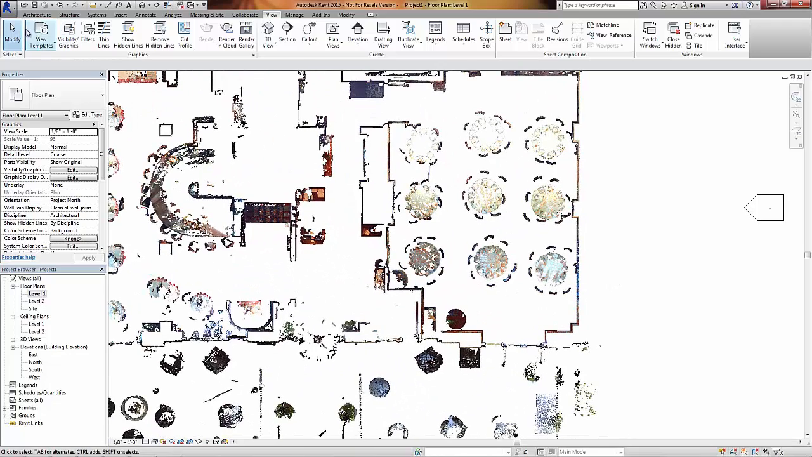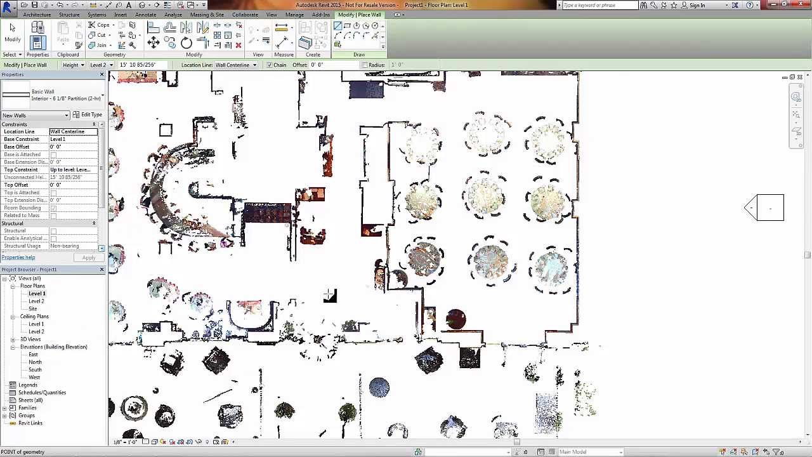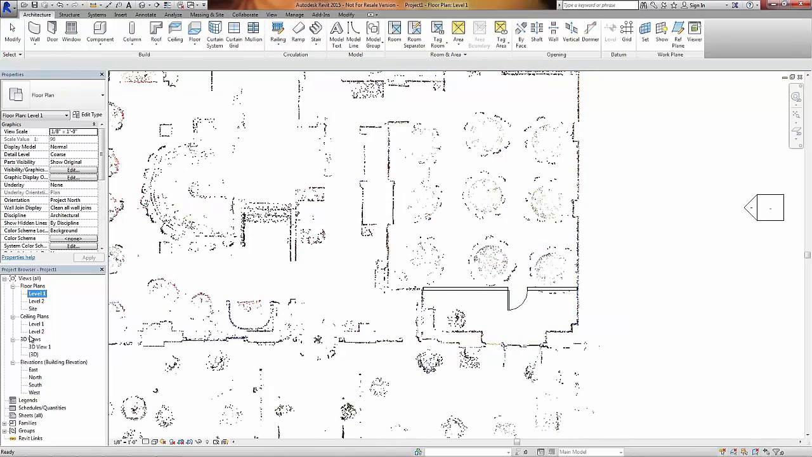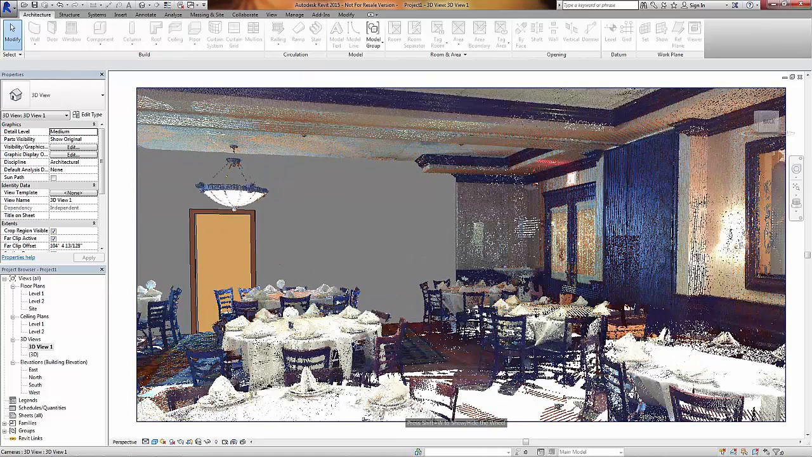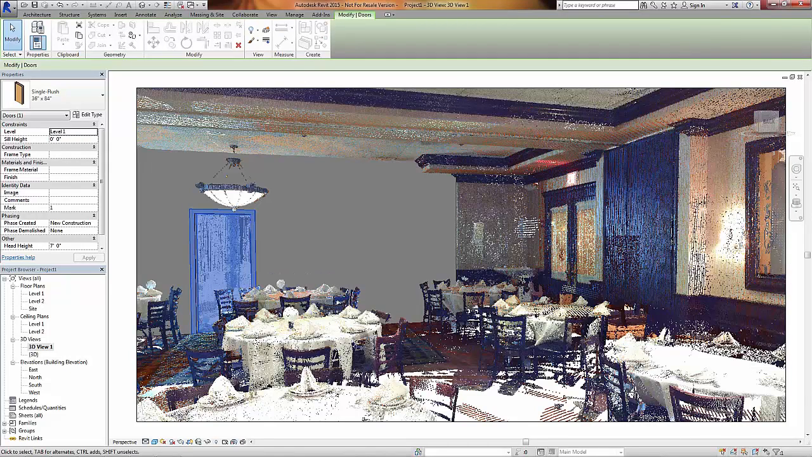I'm going to put a new wall into this room to see how it will affect the characteristics of this space. By working in context of the point cloud, I can quickly visualize design changes. Back in the perspective view, we can see how the proposed wall will appear in the existing space. Now let's change the door and see how that will look with the new addition.